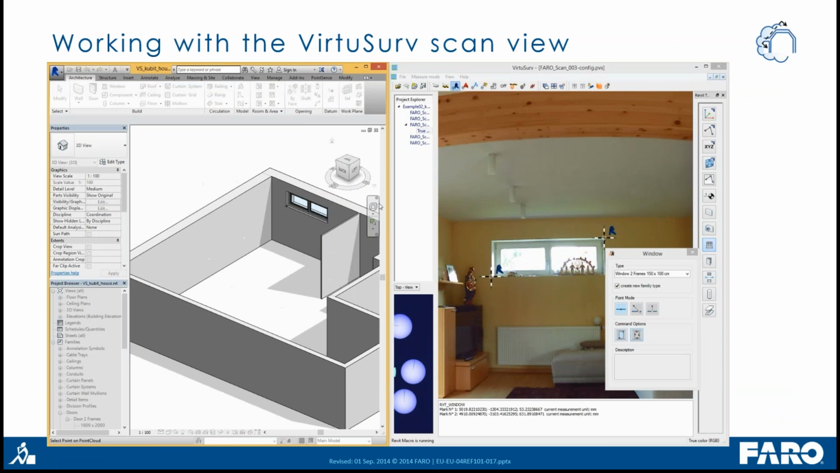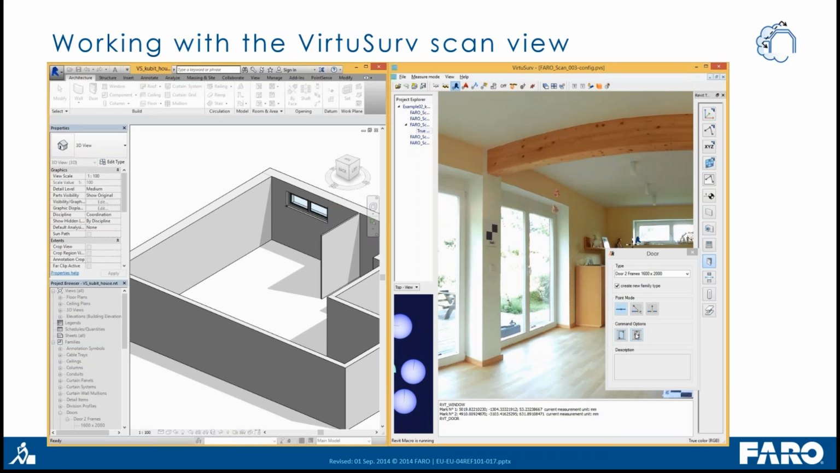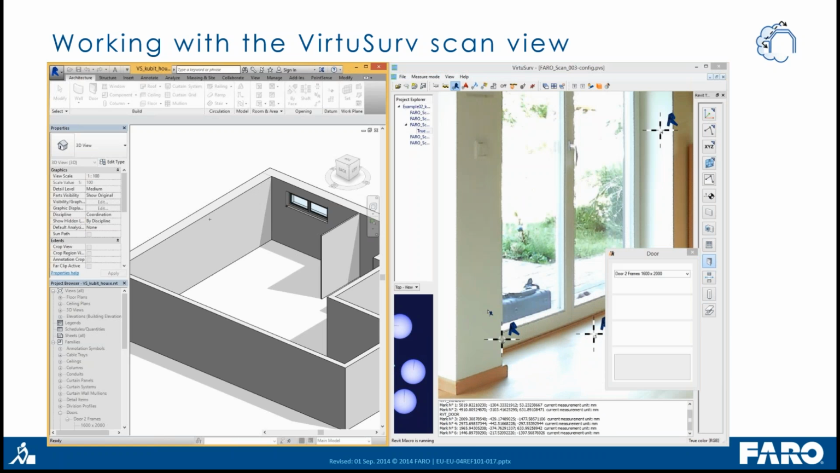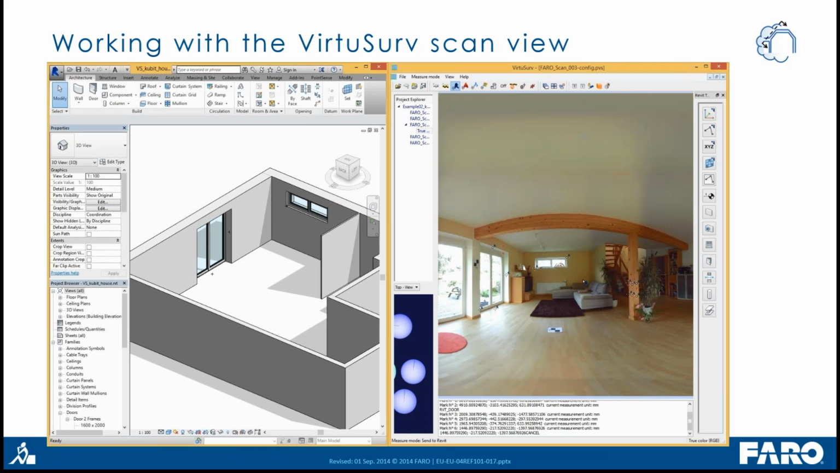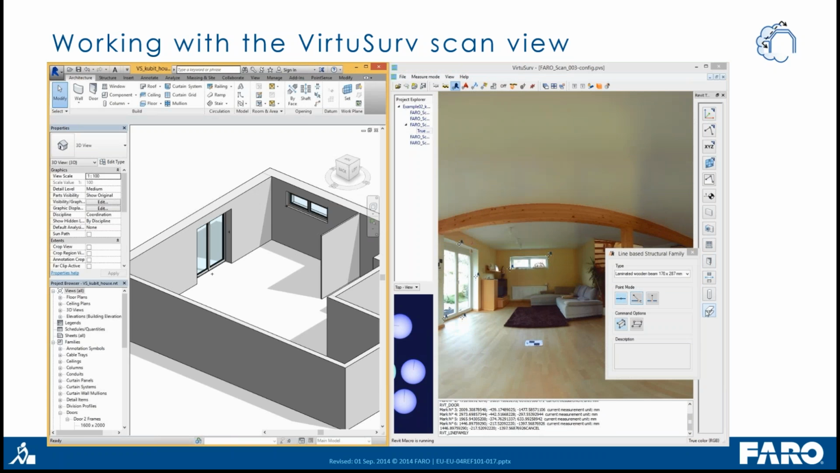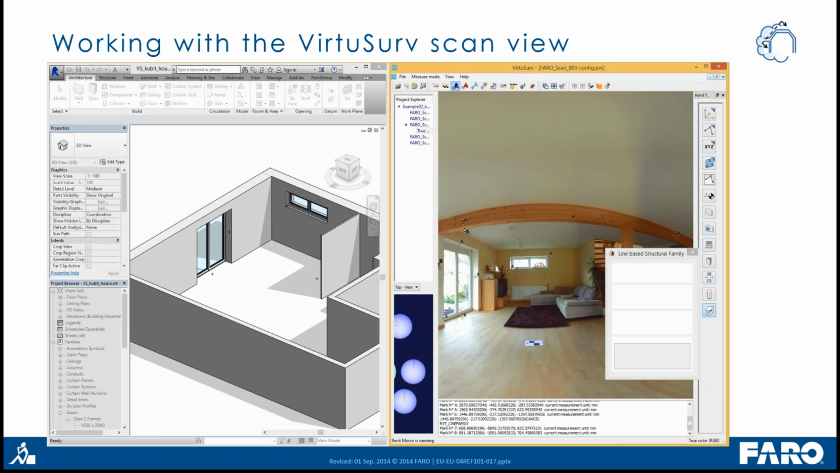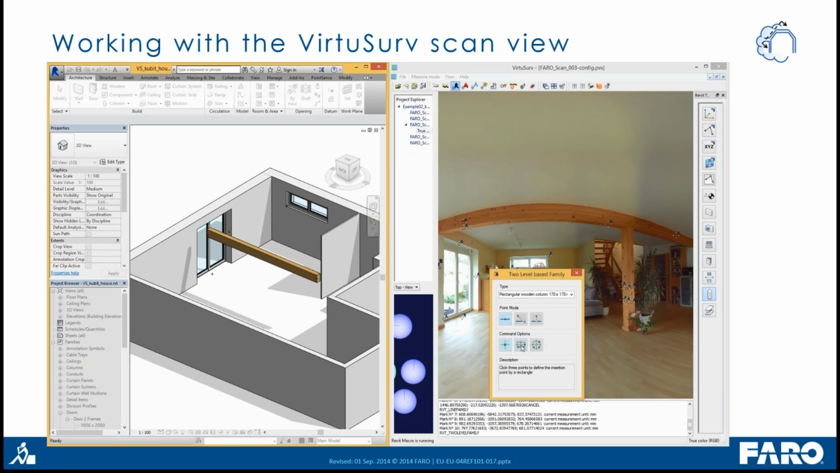For these commands, you can use any family that is loaded into your Revit project. And of course, you can also create new types from these families with the dimensions from the point cloud. So the system will measure the width and the height of the opening and will automatically create a new type of this family with the right dimensions. This is the beam tool, so we can insert a beam and also a column here in the middle of the room.